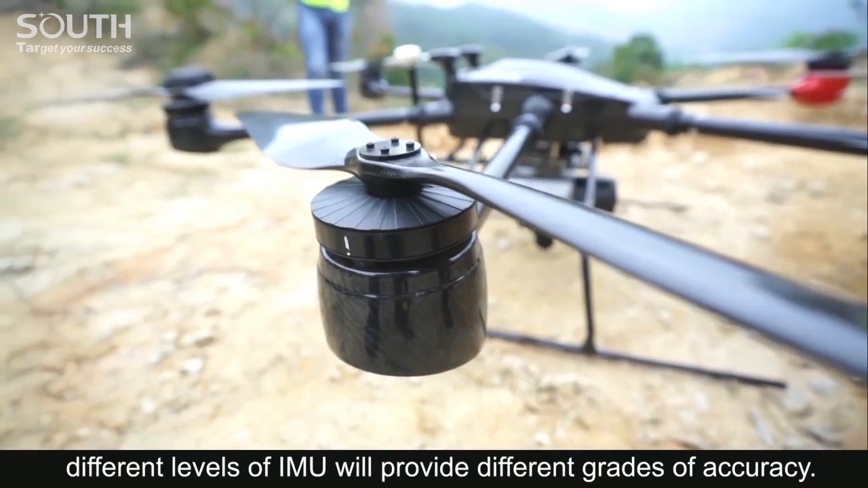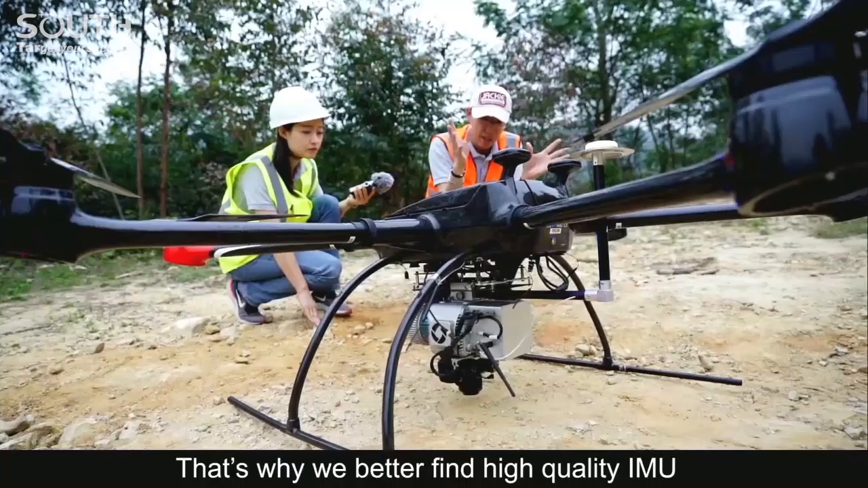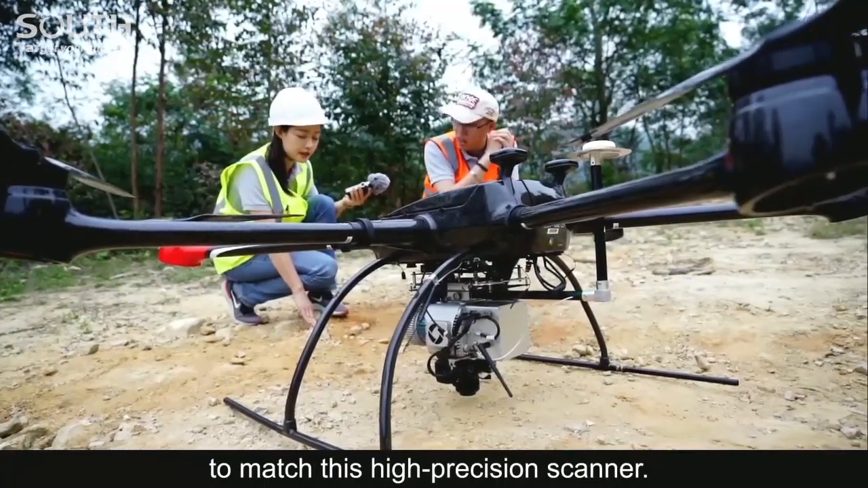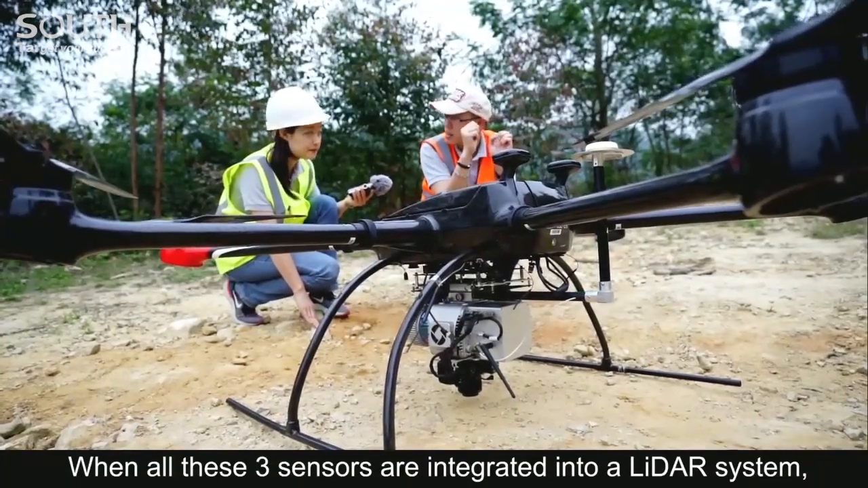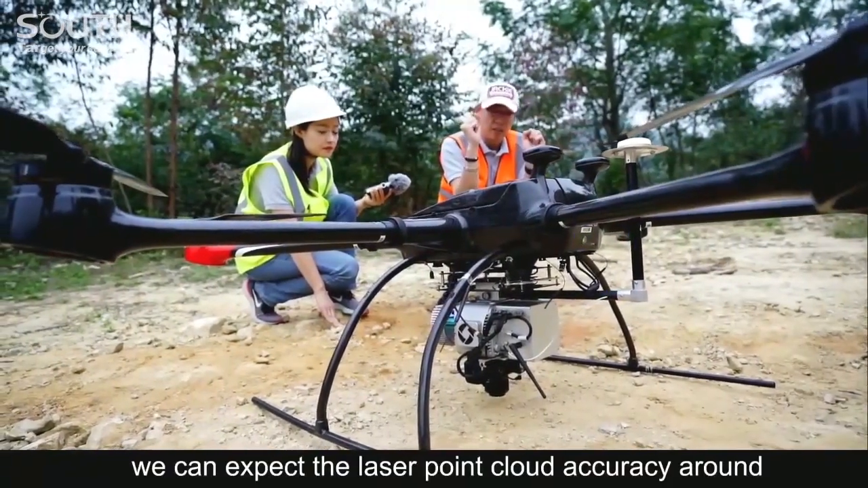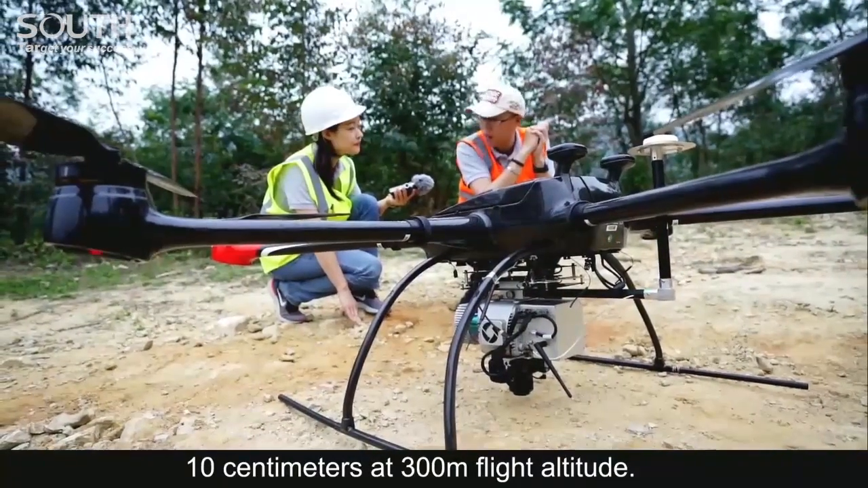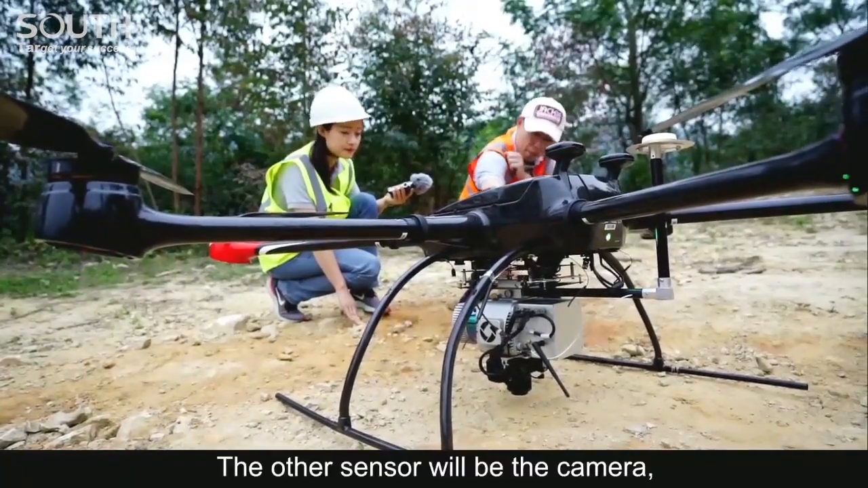That's why we better find a high quality IMU to match this high precision scanner. When all these 3 sensors are integrated into a LiDAR system, like this one, we can expect the laser point cloud accuracy around 10 centimeters at 300 meter flight altitude. The other sensor will be the camera, sometimes inbuilt, sometimes attached.